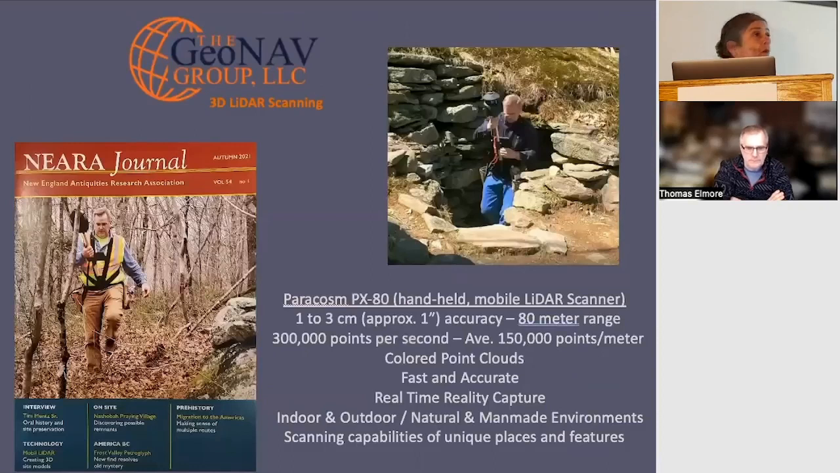And of course, you are very familiar with Tom and his 3D LiDAR surveys, and he gets about 150,000 points per square meter the way he walks. And it's basically mounted on a tripod as he walks around, and he does lines that are every 8 to 10 feet apart. And he's able to capture things out to 80 feet on either side of each traverse.